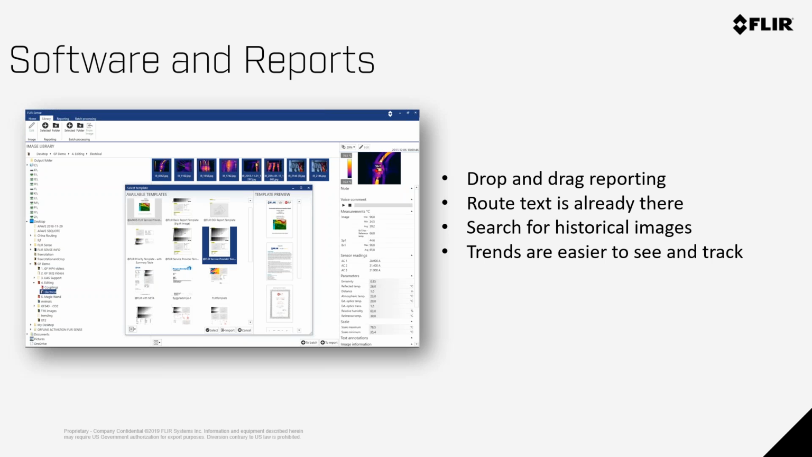And finally, this gives you the ability to spot trends within your facility. Are certain things failing all the time? Is this motor always tripping out at the same time? Infrared can help you if you have the archived data and it's easy to access. So that has recently happened where now customers can view their cameras not solely by themselves, but as a part of a system that can increase the reliability of your facility.